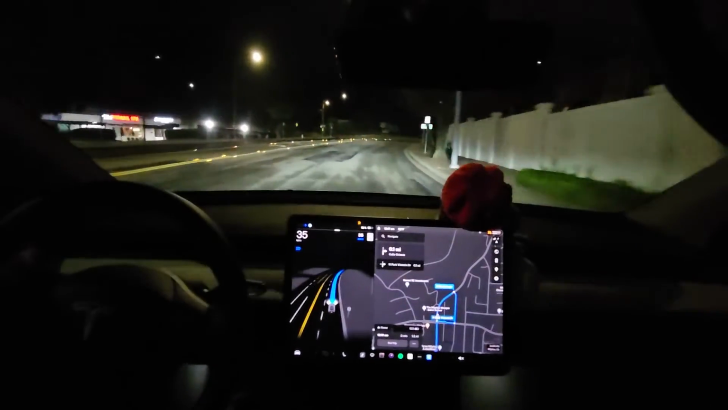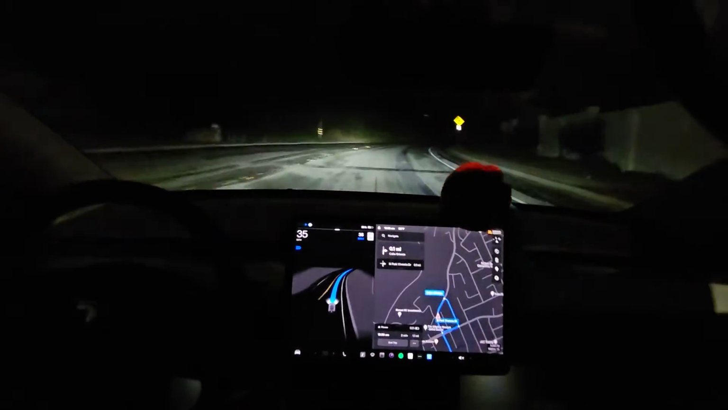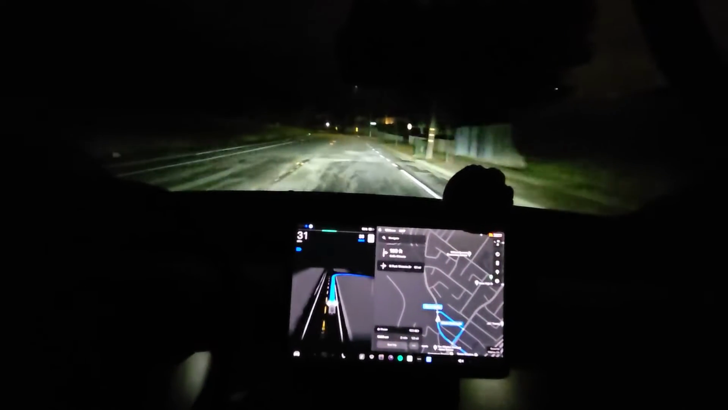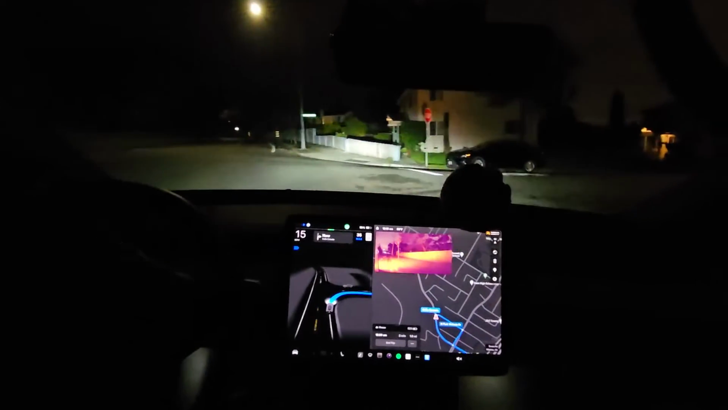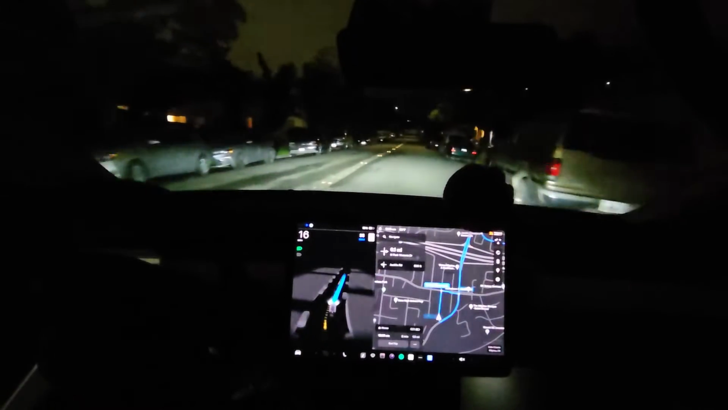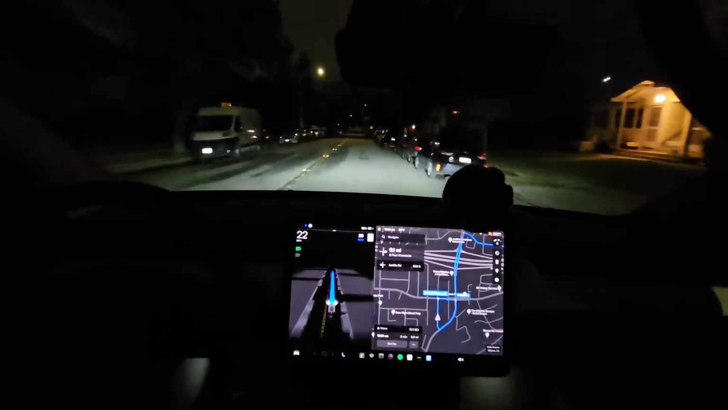Oh, I should probably try that merge lane again, but that's kind of far. I should do that in the daytime and just make another video. I don't know if it's affected at nighttime differently. Now turn right onto Kaye Orient. It could be affected at nighttime differently, so maybe I'll go back over to Great Mall and test that again. In 500 feet, turn right onto North Park Victoria Drive.